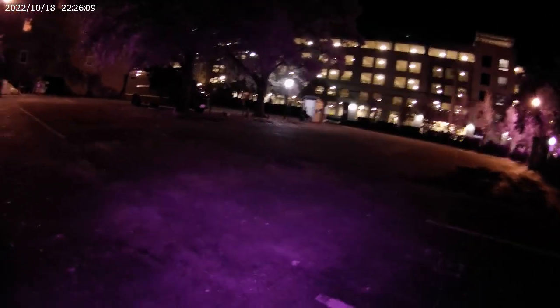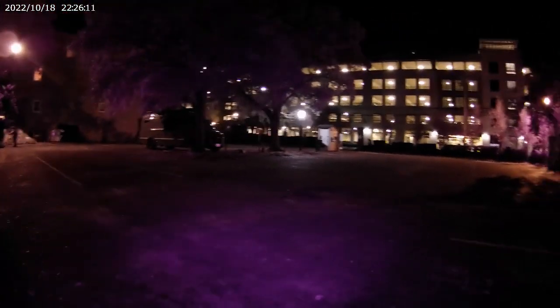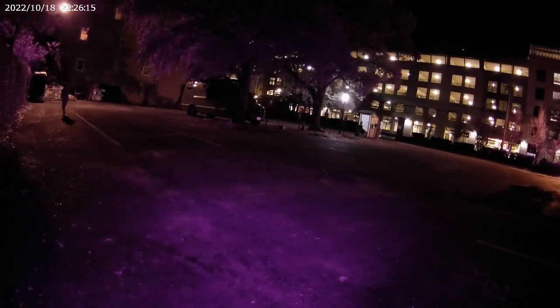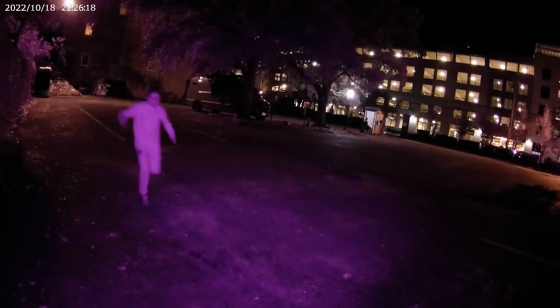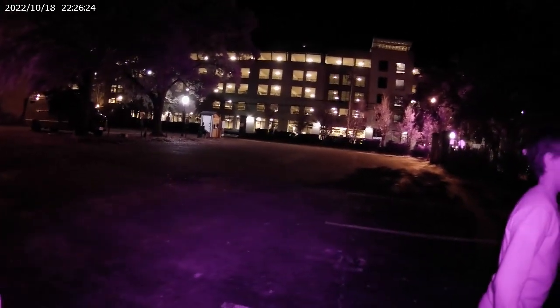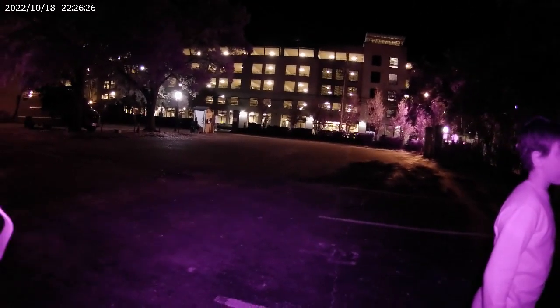So when I designed this, it was about the history buffs and the supernatural. It's kind of like a visual display. I think this would be like apparitions appearing in the cemetery.